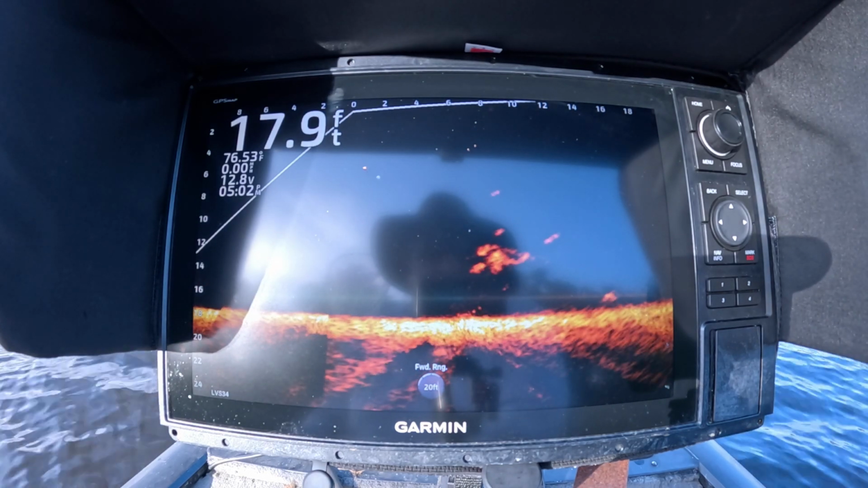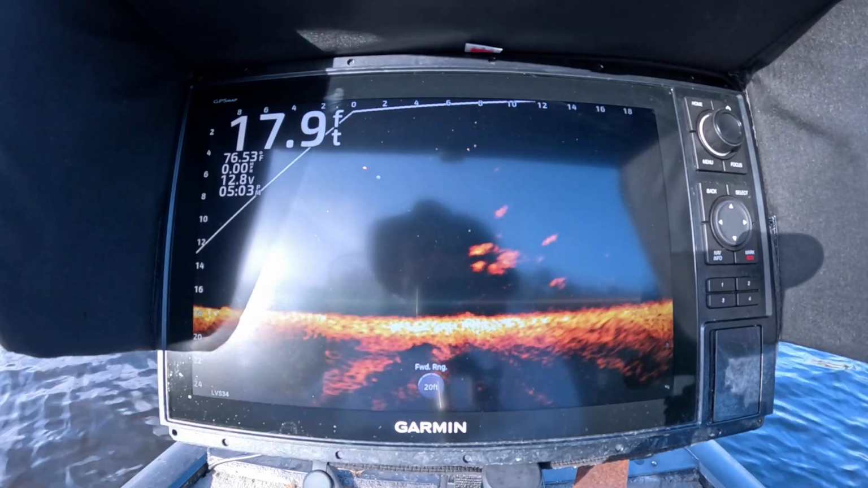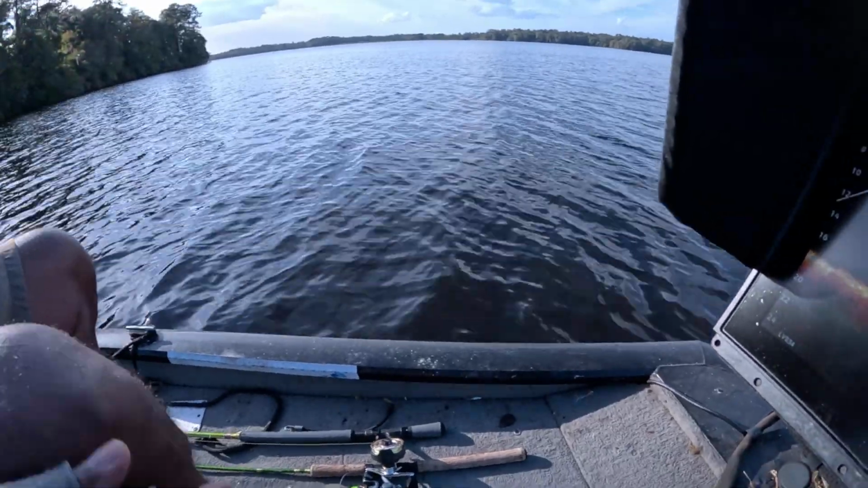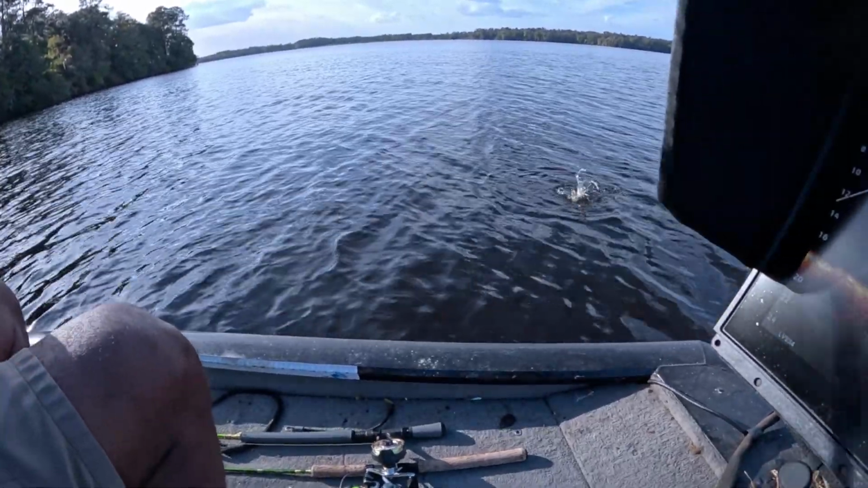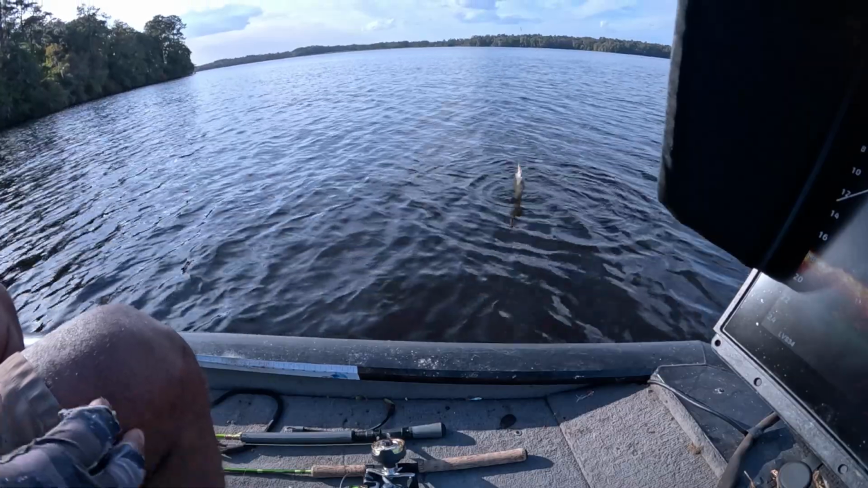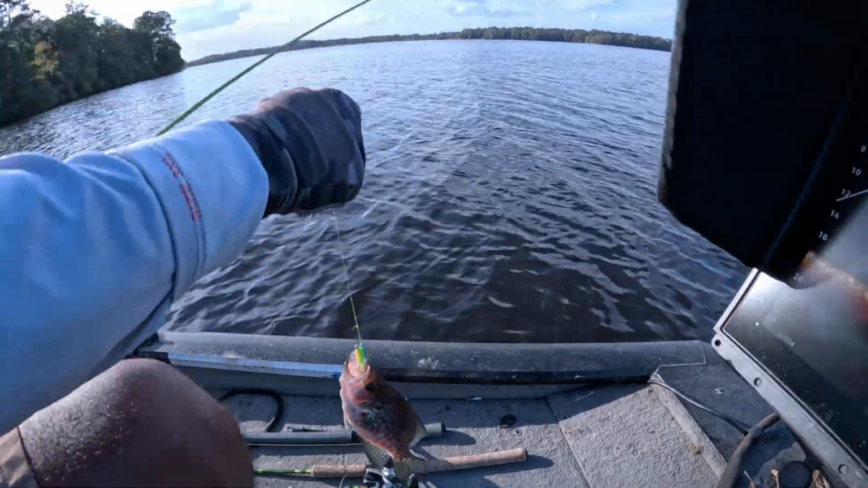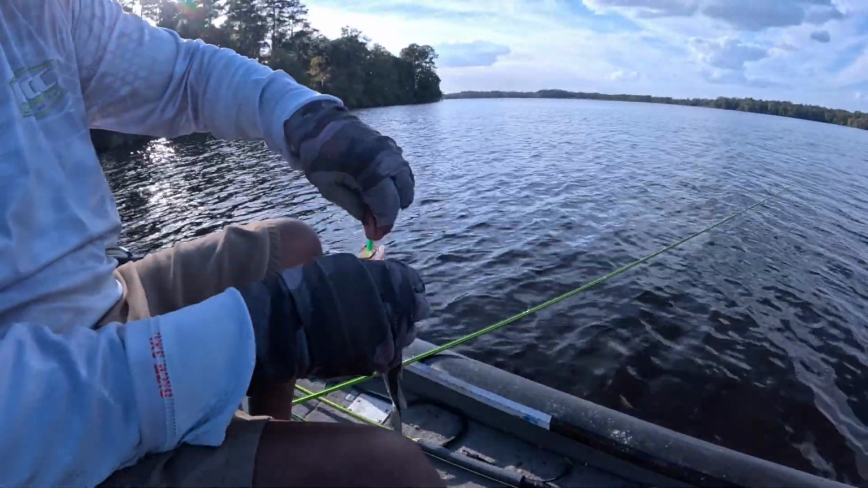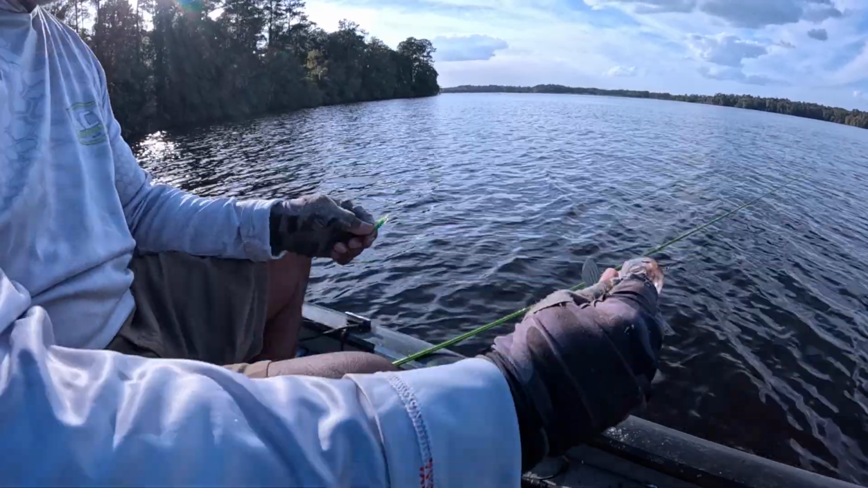Now they want to try to make me go down in that bush, and I'm not going. I'm not going, folks. You come to me. I'm the one bearing gifts and treats. Come on here, boy. Got him. That's a little fish. Get it back in the water.